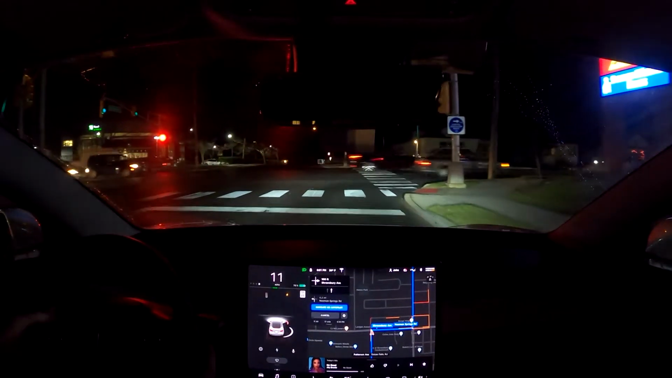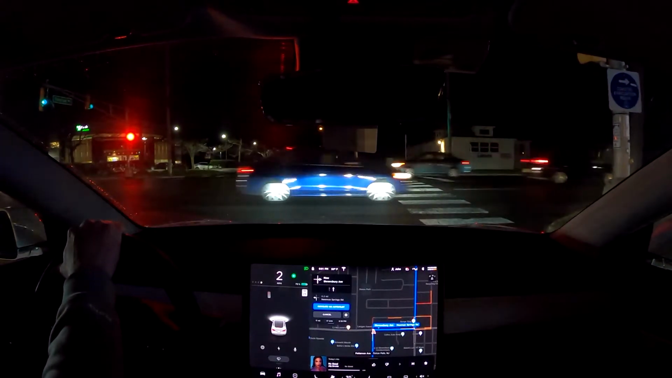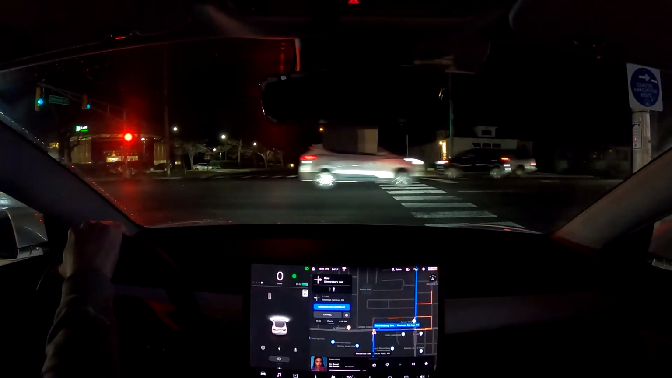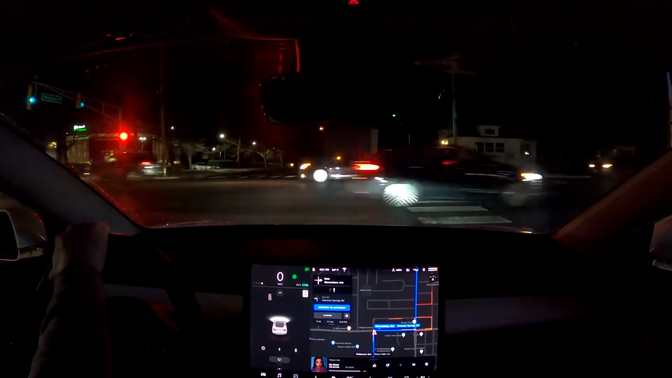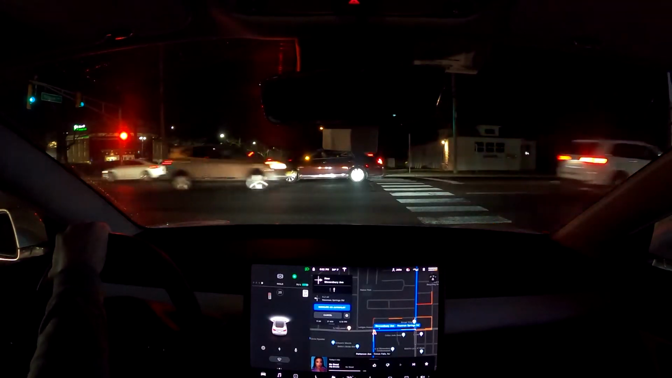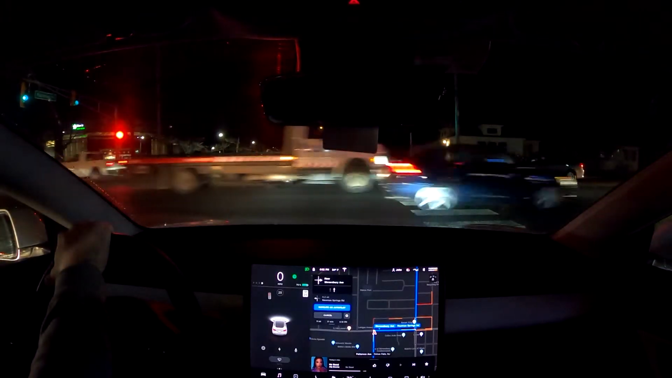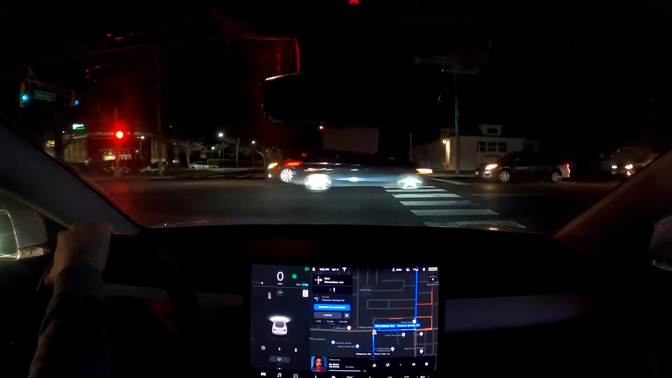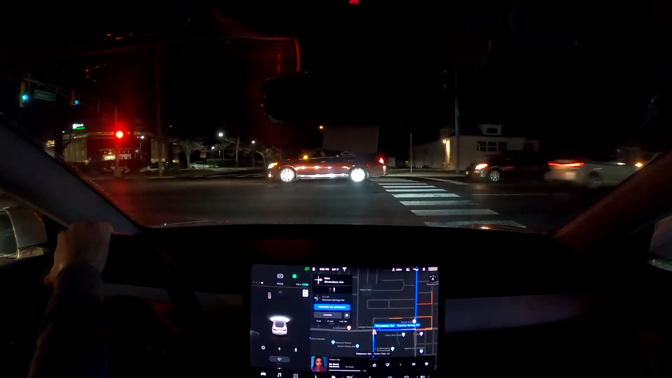Also with stop signs and stoplights, the car does not know what to do yet in those kind of situations, which is what full self-driving is really heading towards, is getting the car prepared to be able to fully self-drive and stop at stoplights, make right turns for me, make left turns at stoplights. That's where they're really heading with this software. And it's crazy how this technology works.